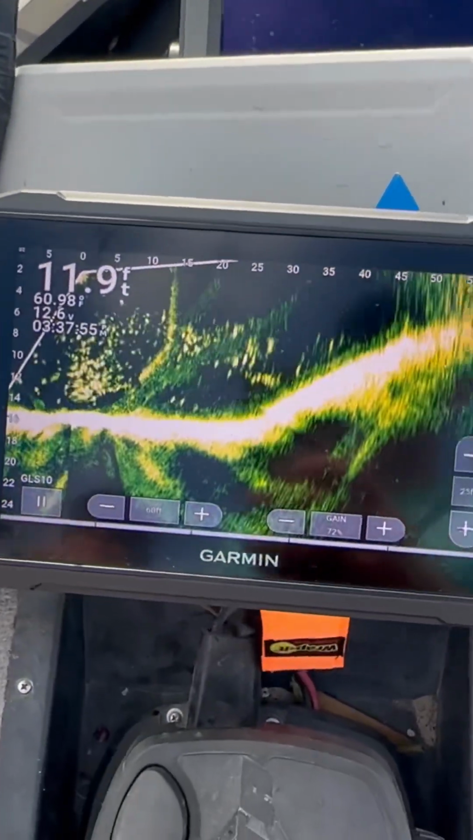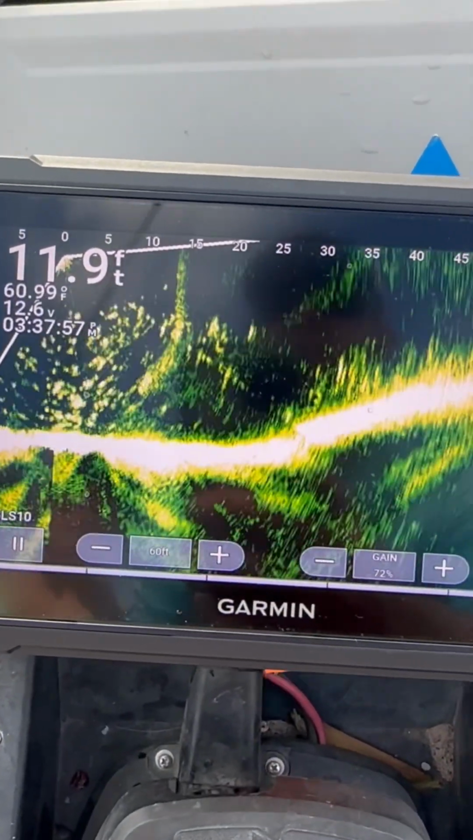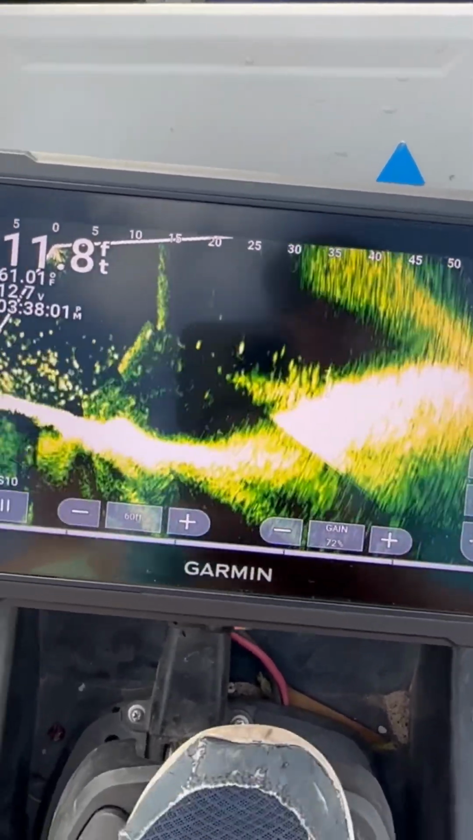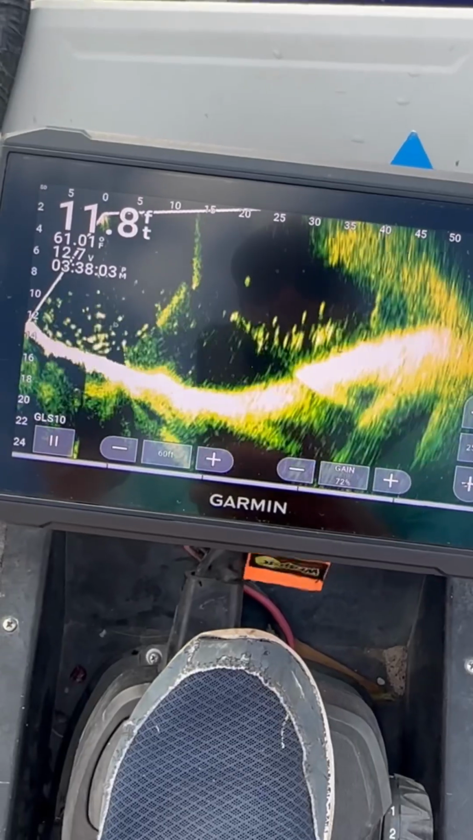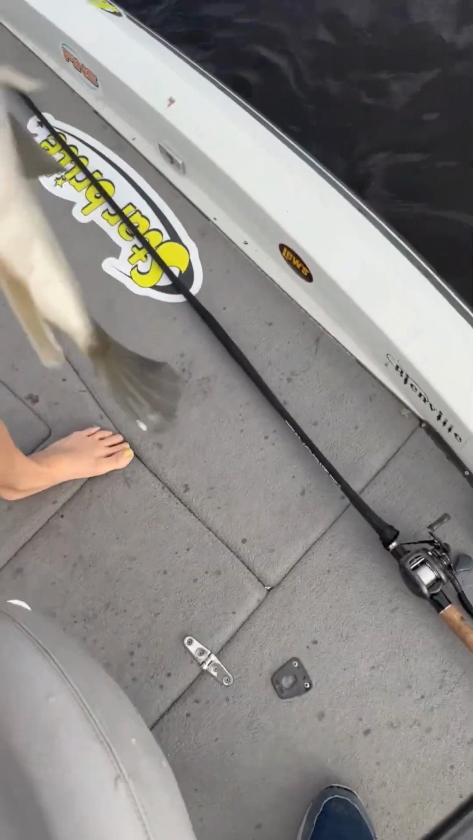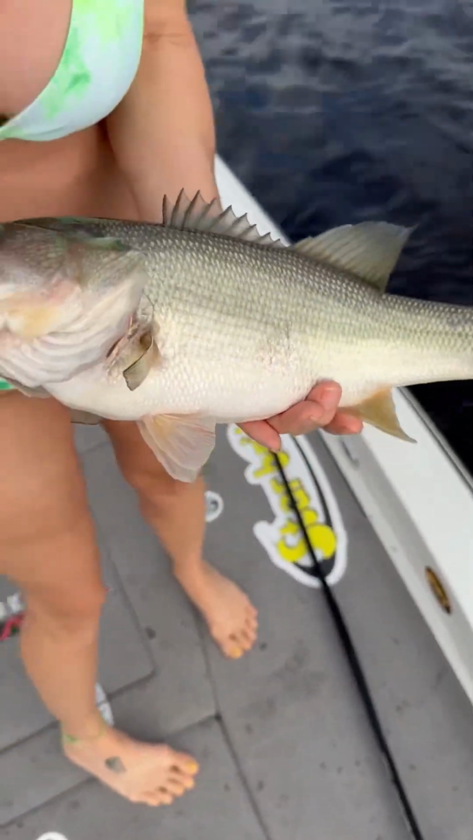Just keep on coming. You scan around. That's all the way around the boat. Which way am I moving with that? They exist. You know they exist.